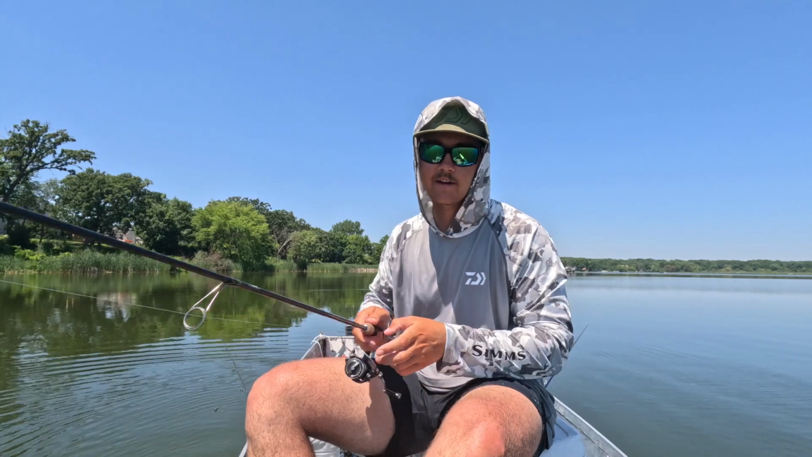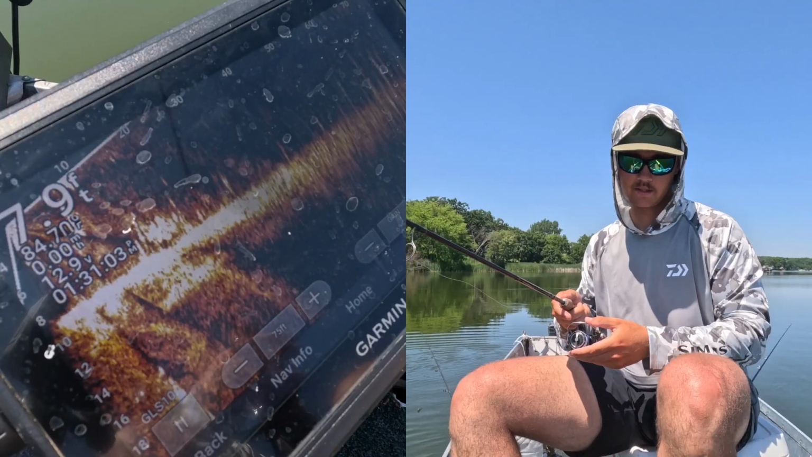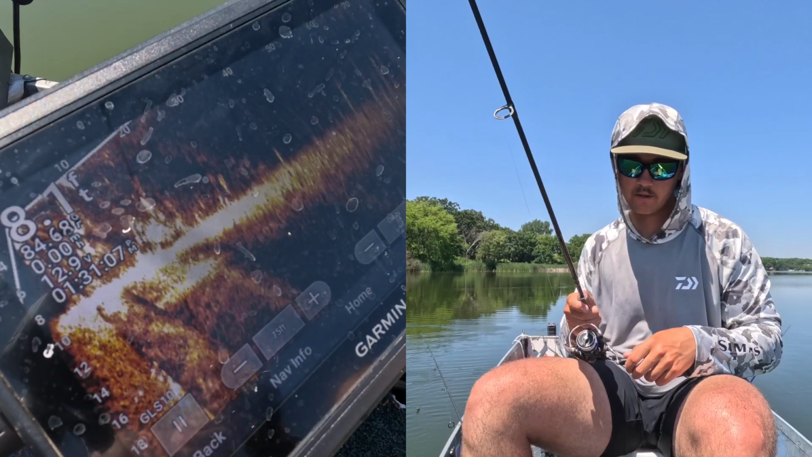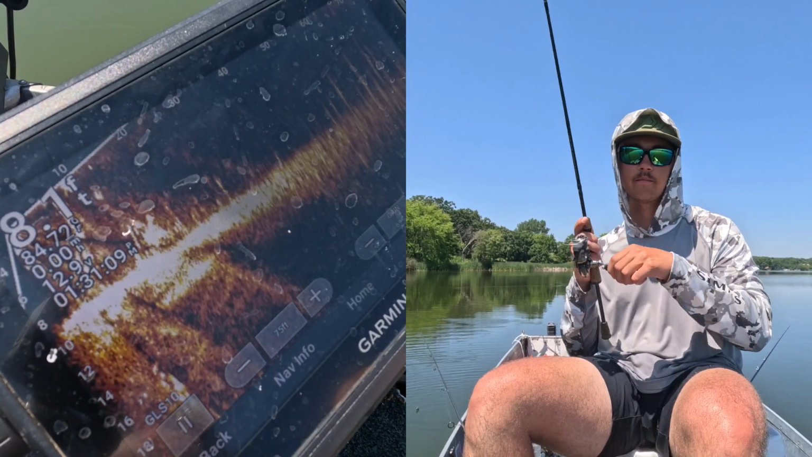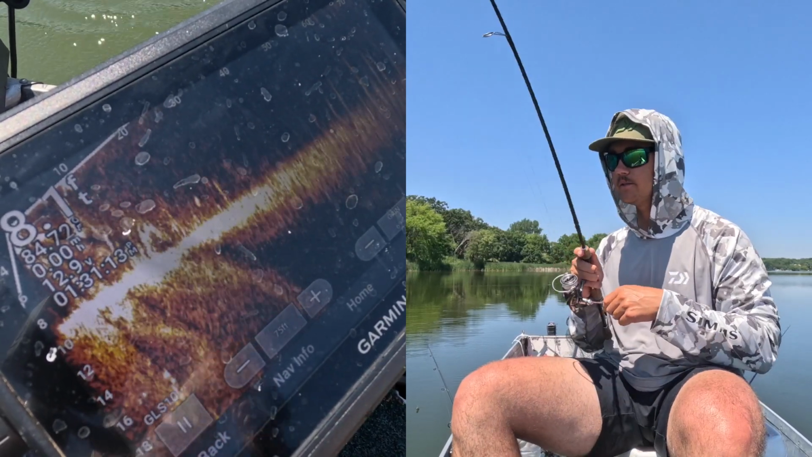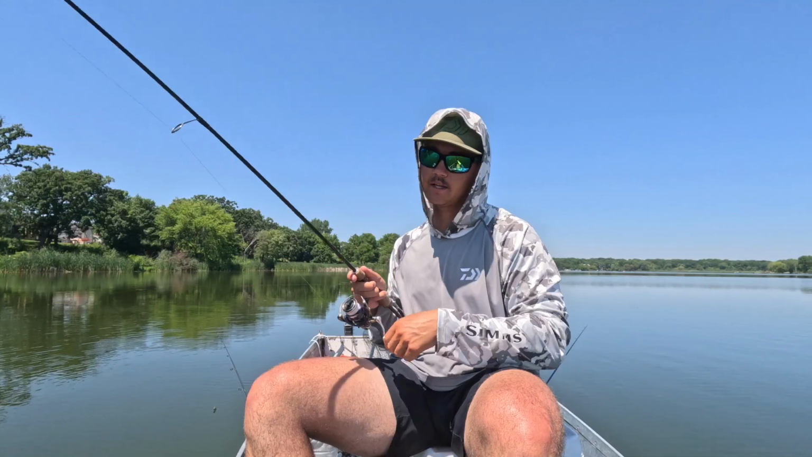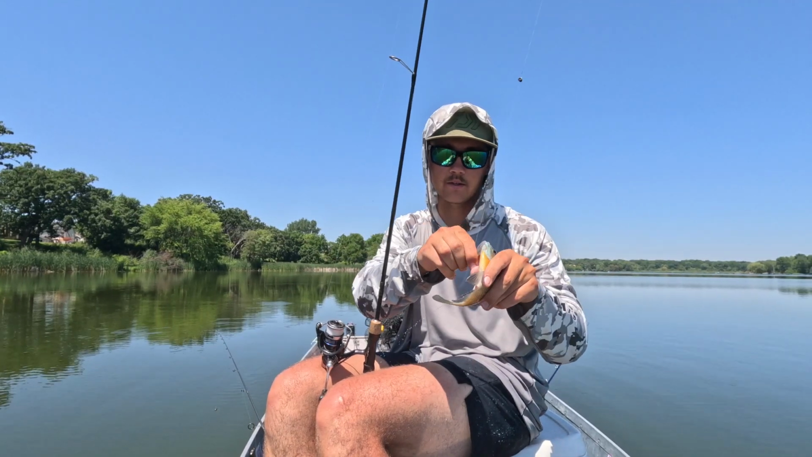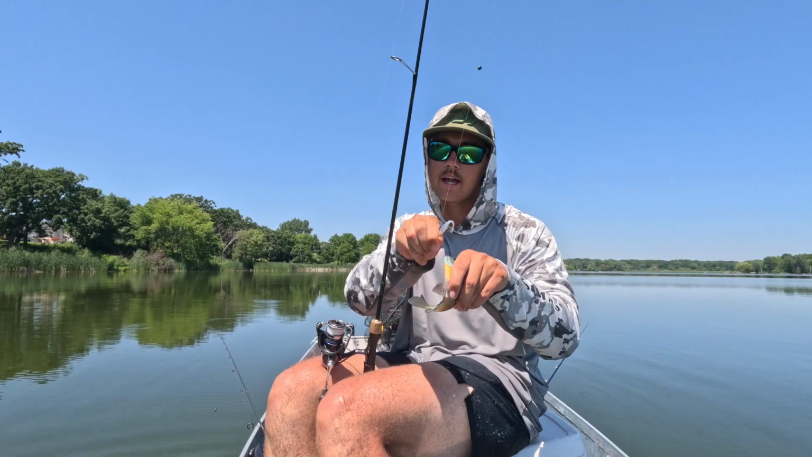There's just a lot of bluegills and white bass in this lake. Just like with any lake, sometimes these fish are going to be grouped up together, but usually they are separate. Like, look, caught a bluegill. It's not that there are no crappies here, they're just together.